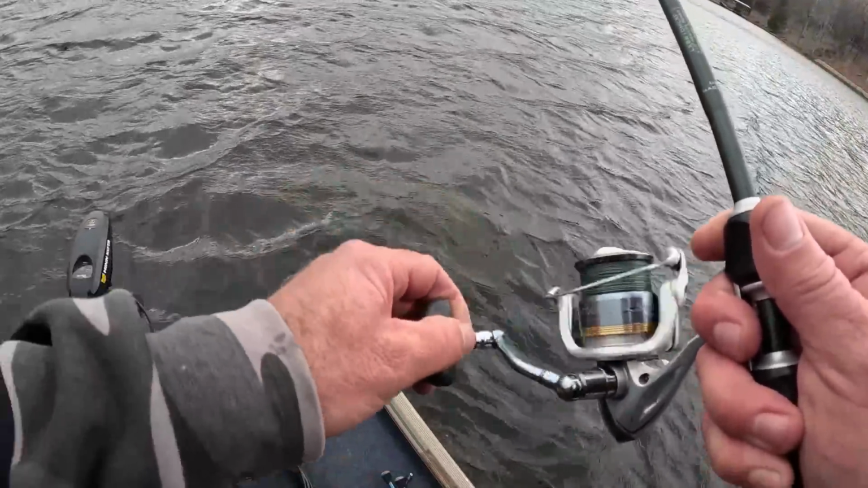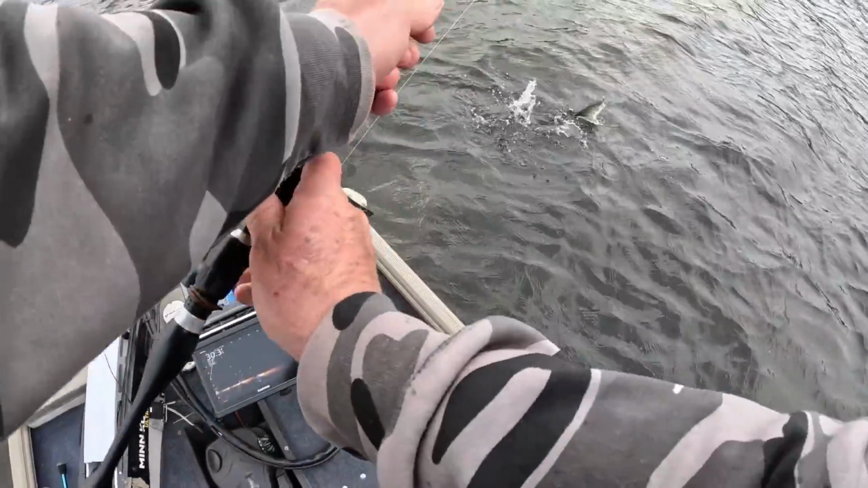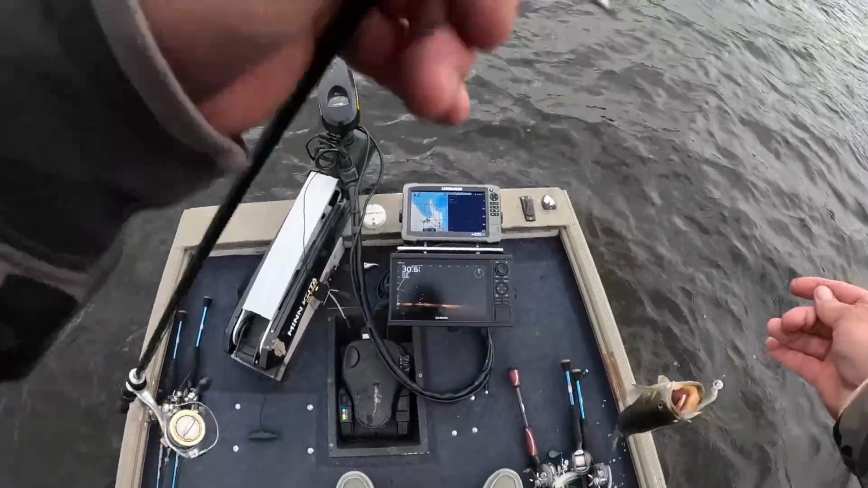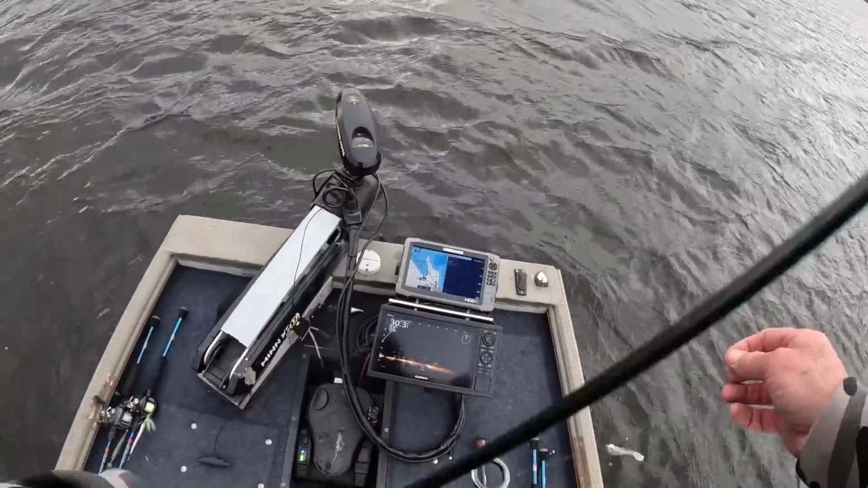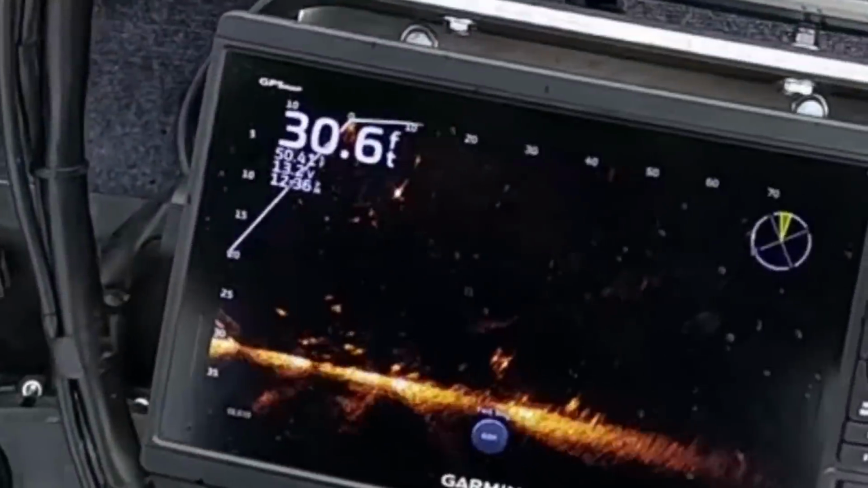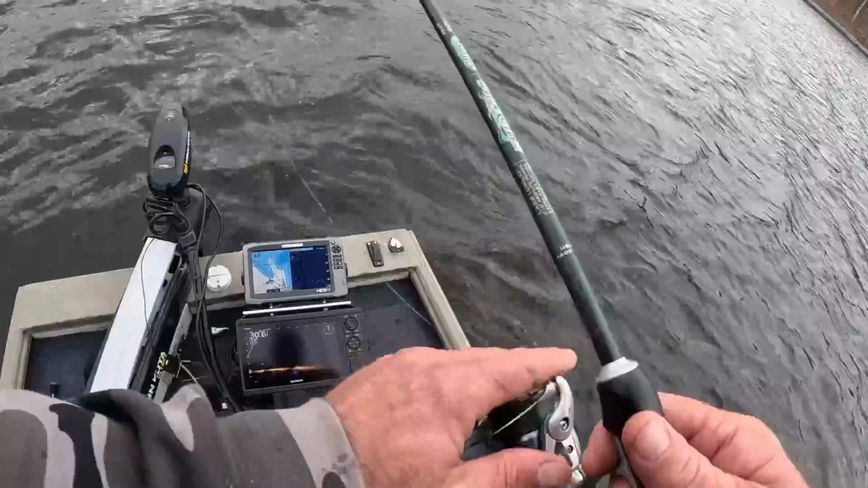Littler one. Getting them all in. Yeah, they're all underneath the boat. Look at that. All underneath the boat. We'll catch another one. We're dropping right in them.